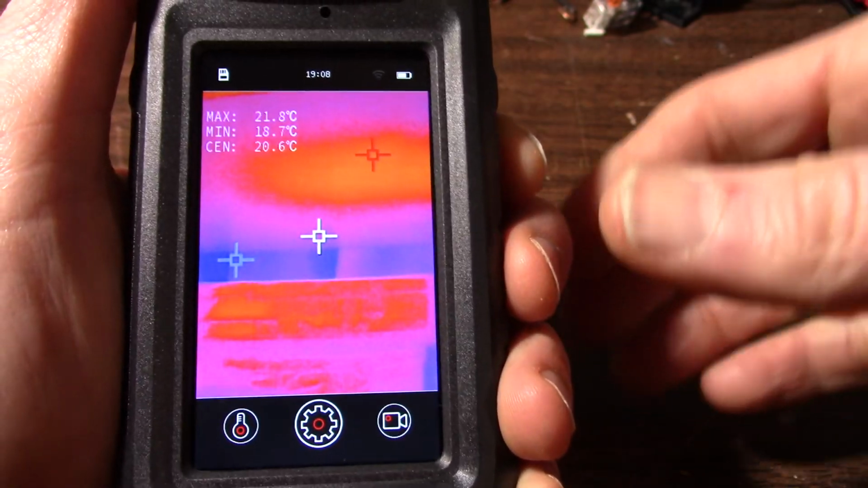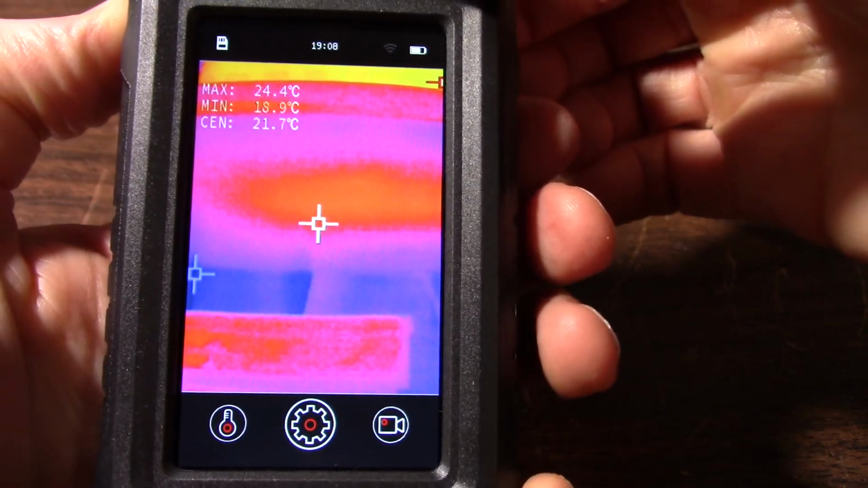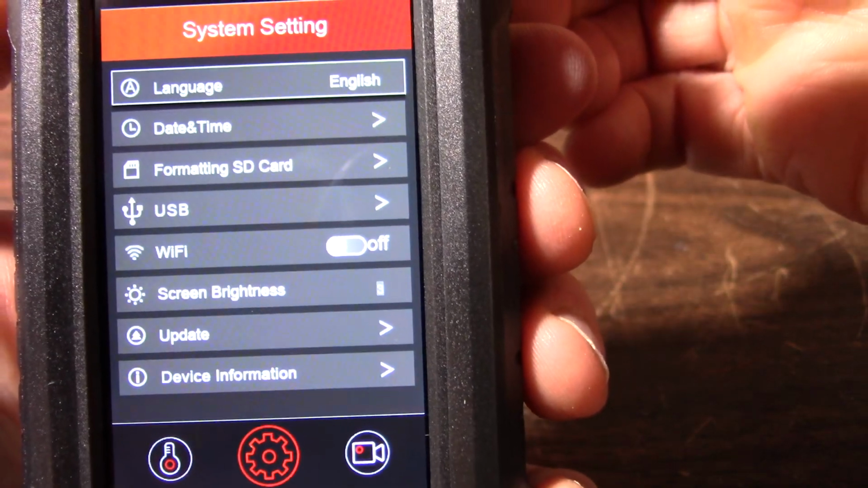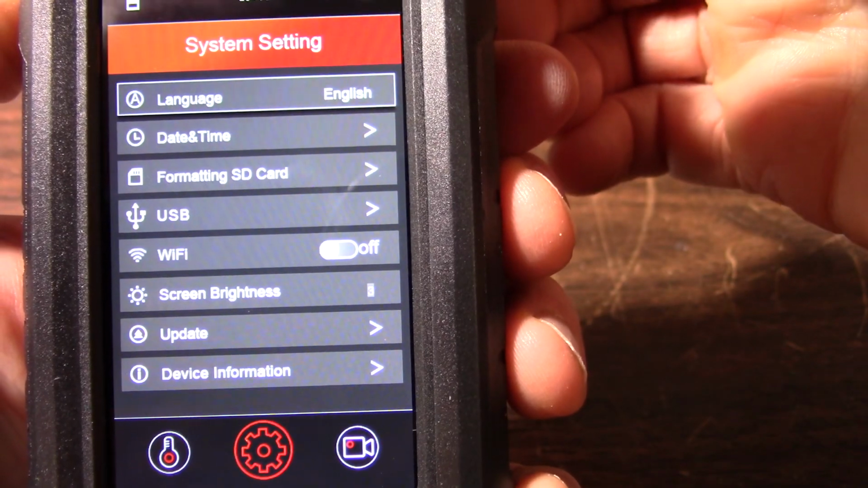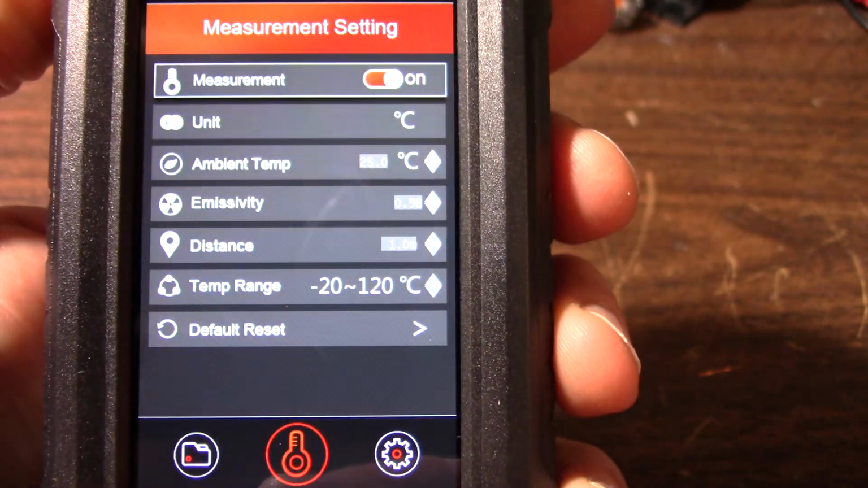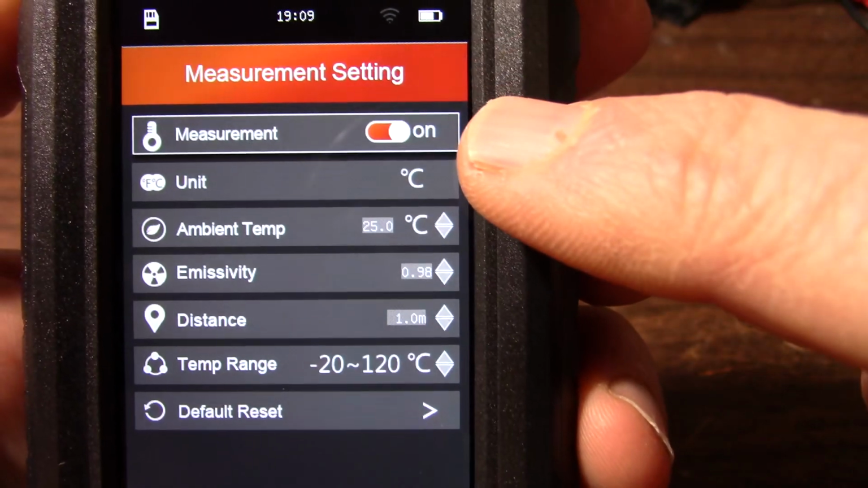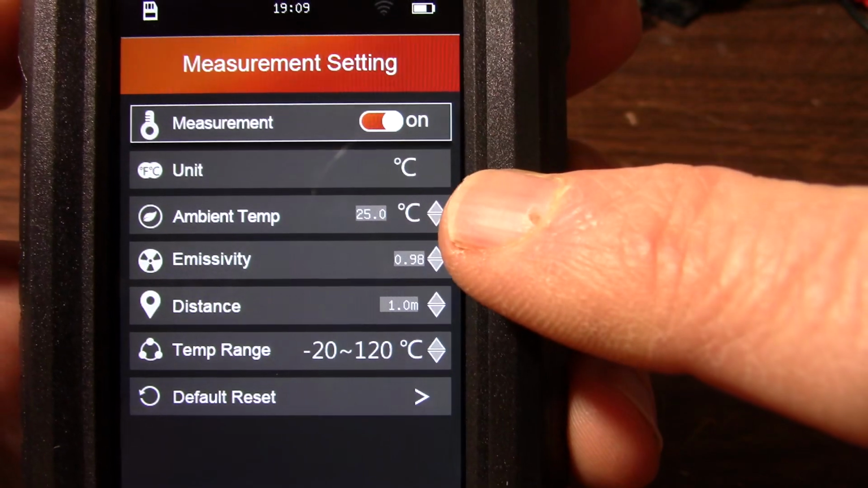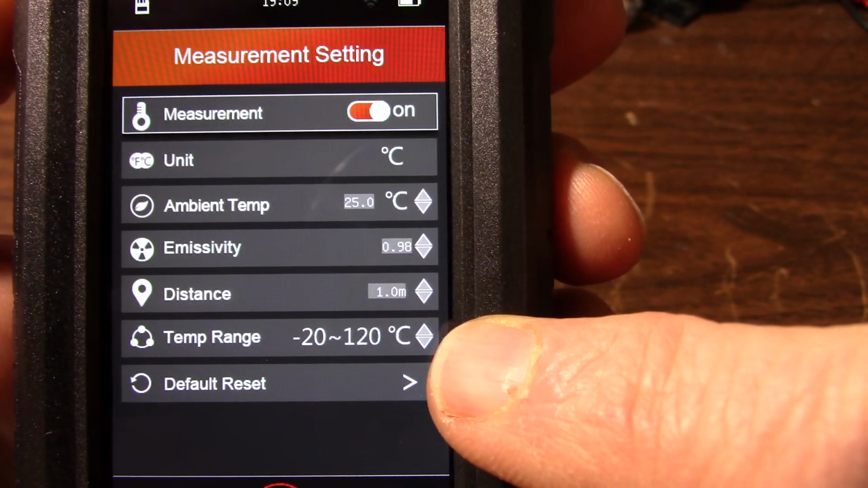I'll take a brief look at some of the menus here, so I'll highlight the menu icon, and here's some of your settings. I'm not going to go into everything here. You can adjust some things. The thermometer icon here, so you can turn those measurement cursors off, adjust the unit, emissivity, distance, temperature range.